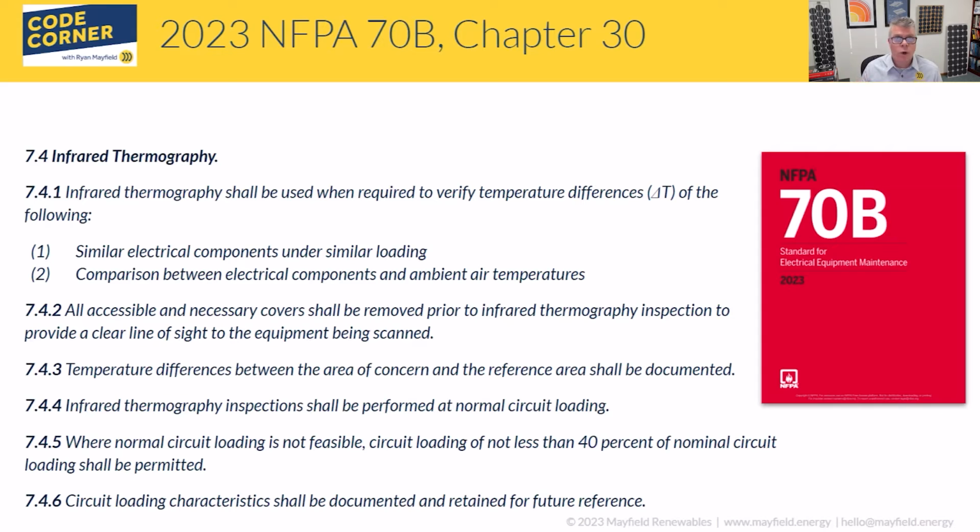But even condition 1, even for brand new equipment or equipment that's operating perfectly, it's saying that you're going to check it at least every 12 months. And so this just needs to get put in that toolkit. As an O&M operator, when you're going out and checking the systems, this is something you're going to be doing on an annual basis, pulling out the infrared gun and taking a look at what those components are, how they're acting under load, and making sure that they are operating as you're expecting.